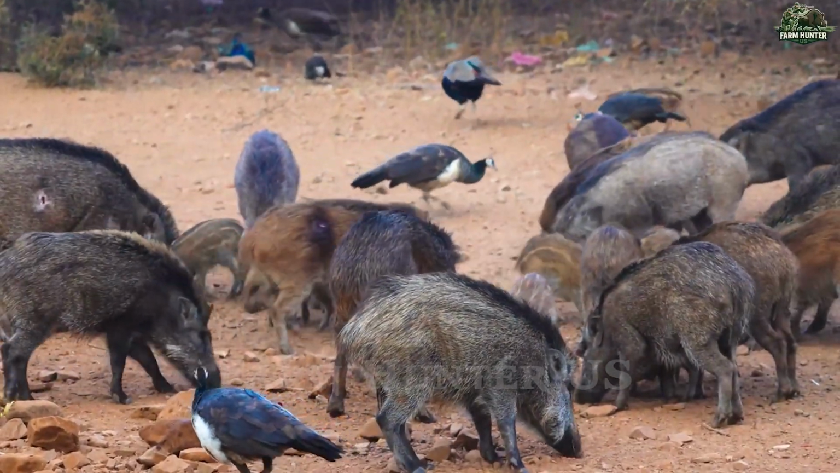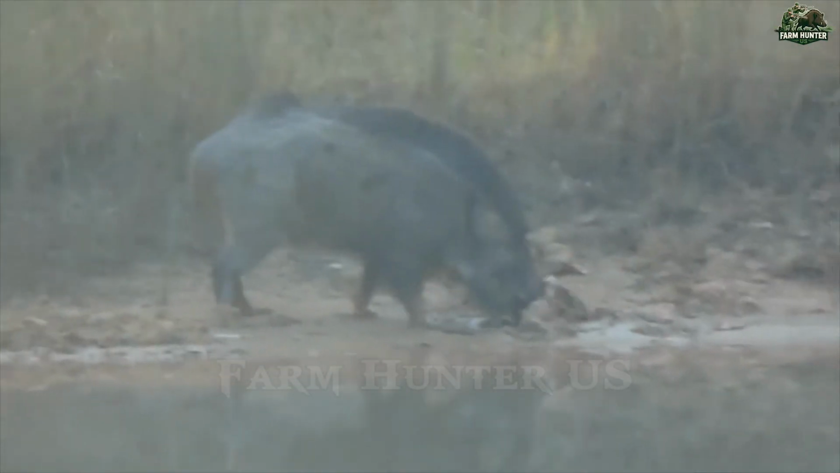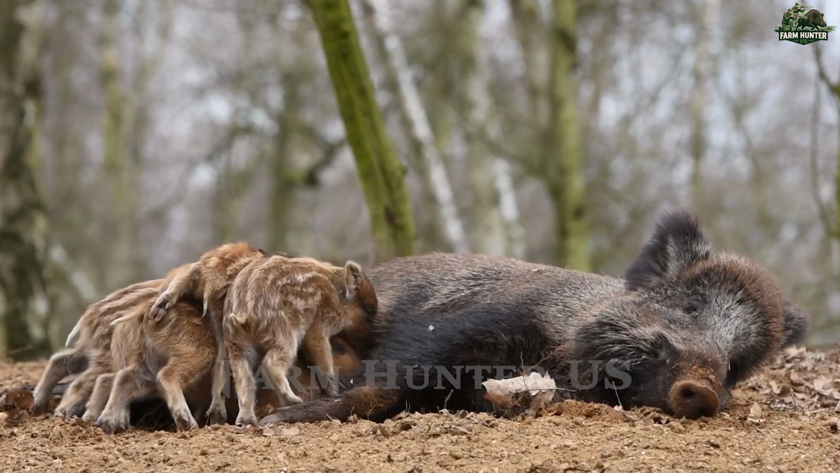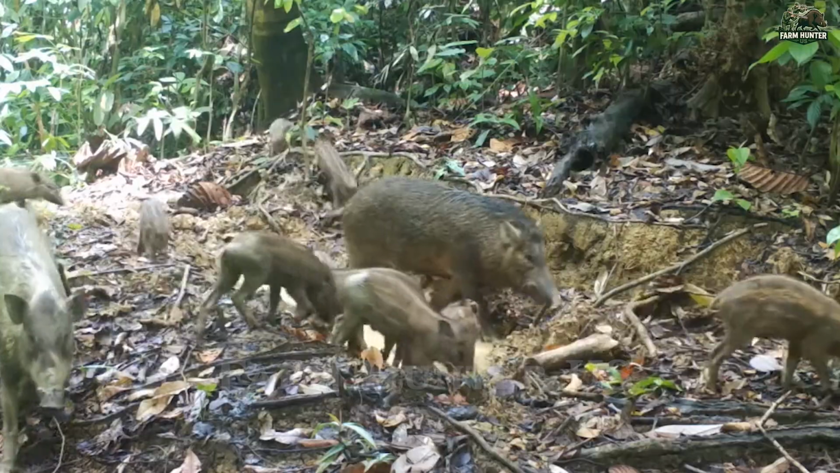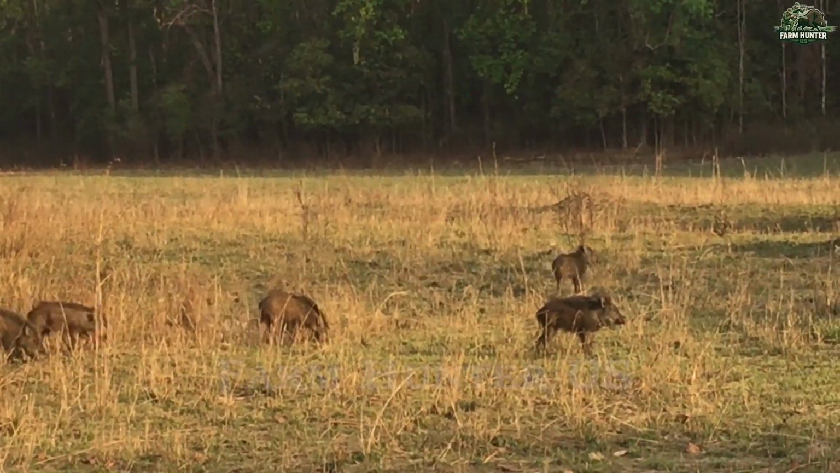Wild boars are known carriers of more than 30 diseases, including African swine fever and leptospirosis, posing serious risks to livestock and humans alike. With populations growing at an alarming rate, some sows birthing litters of up to 12 piglets twice a year, we knew we had to act. Today wasn't just a hunt, it was a mission to protect everything our community depends on.